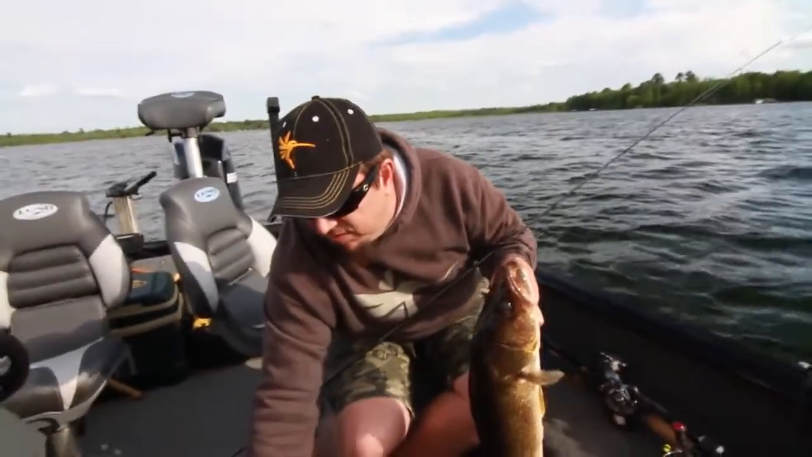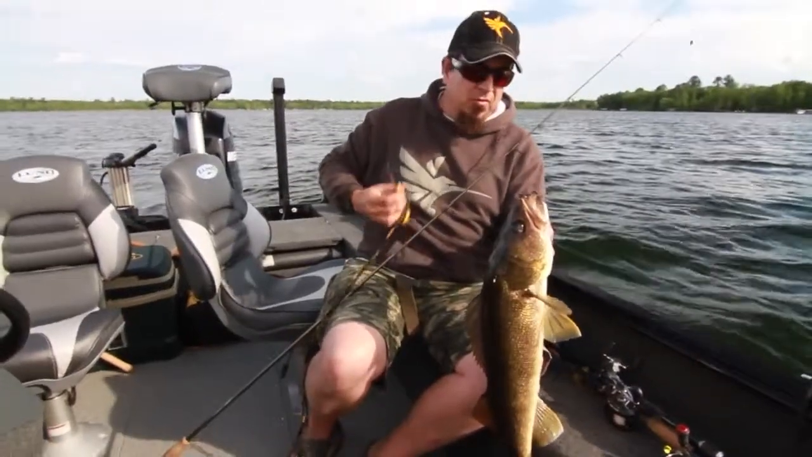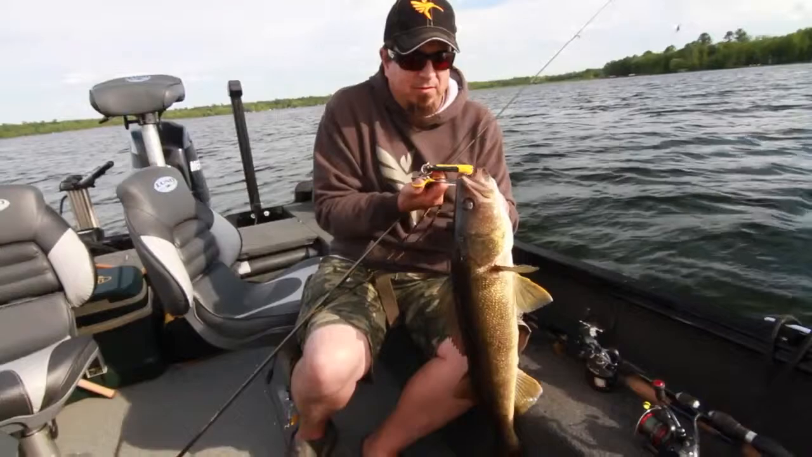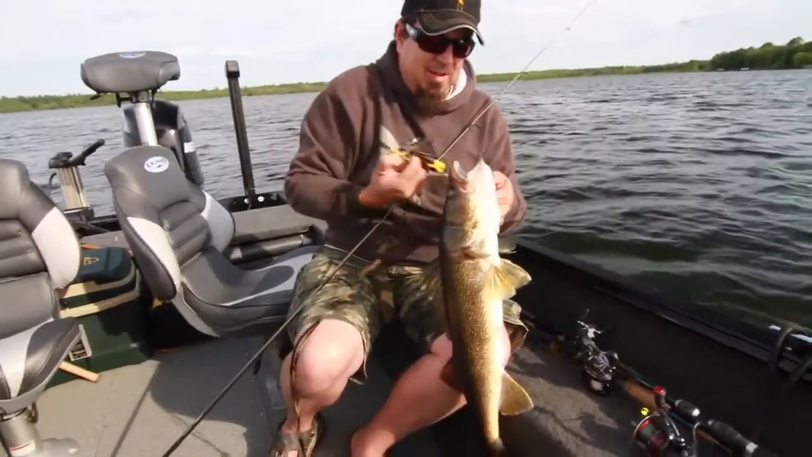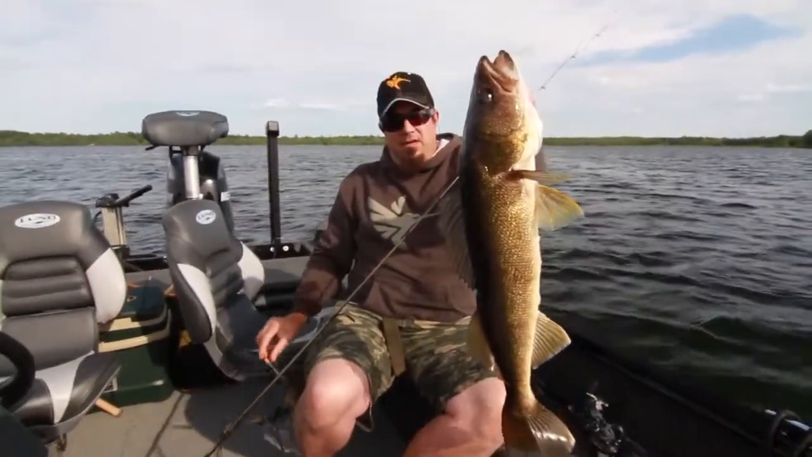Just fantastic. We were cruising around, we saw these fish move 3 or 4 feet up off the bottom. We've been catching them earlier today. They were a little closer to the bottom, which we could also see them on 360, but now they've really become apparent, and they're starting to get active, and they're feeding.